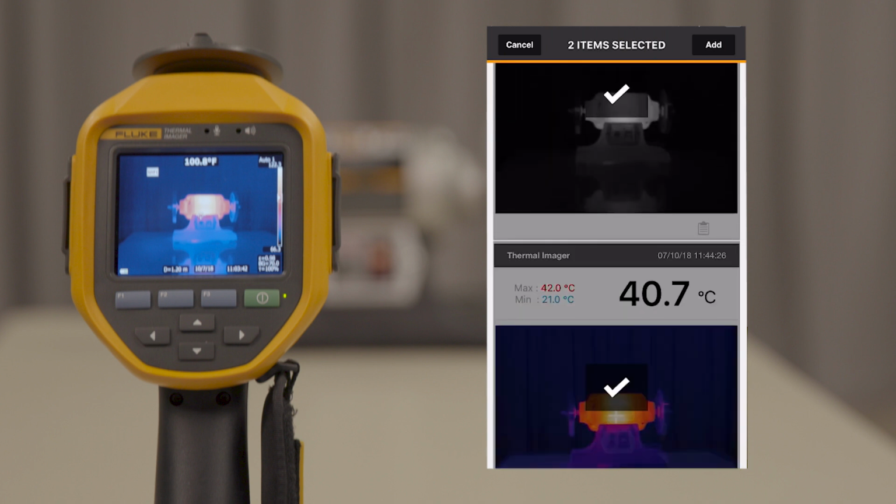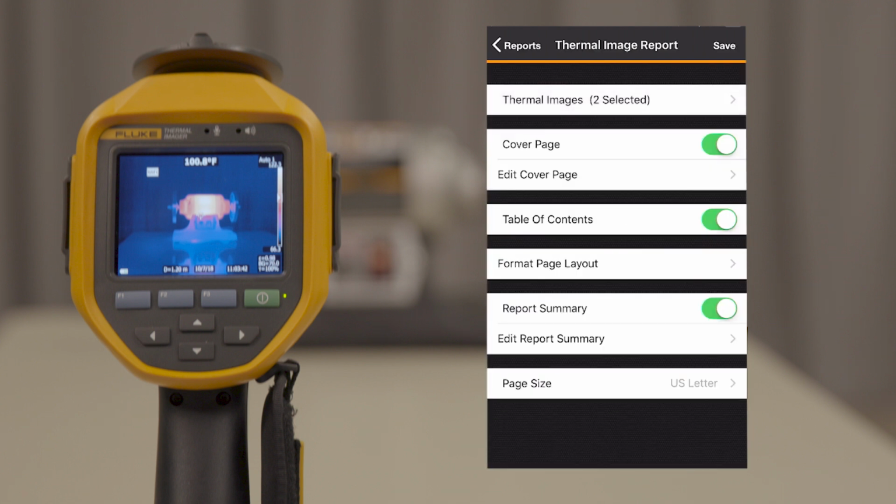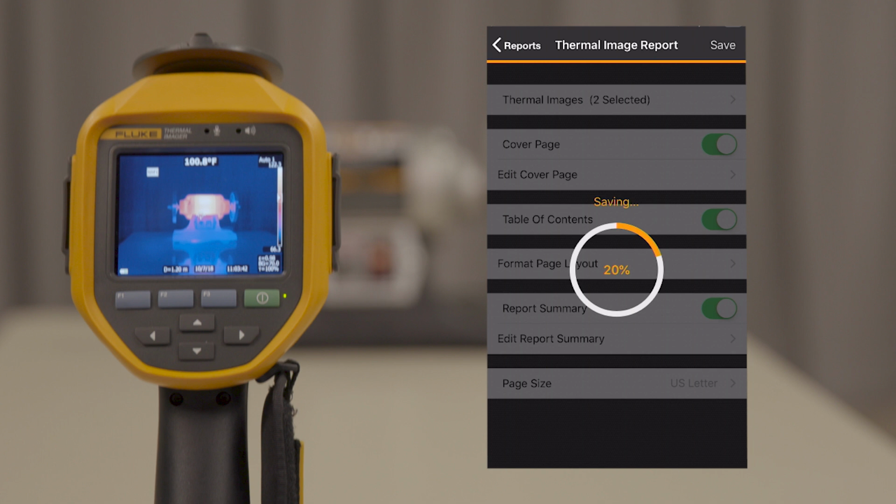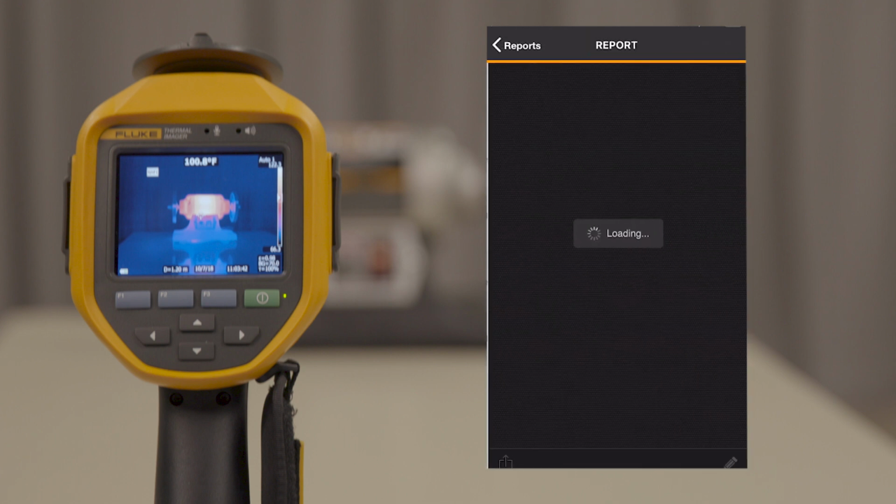Choose if you'd like to include the visible image or not, or select which markers you'd like to include, and even add in a report summary. When you save the report, it'll be available immediately in the app. You can then share out the report as a PDF or just the thermal image file, or you can continue editing if needed.